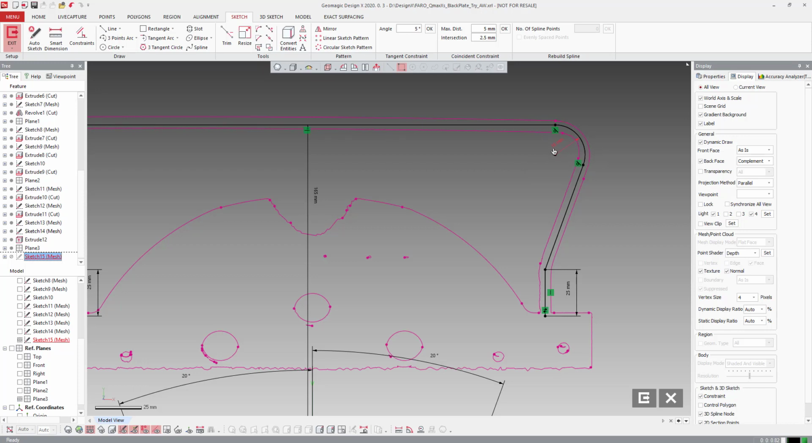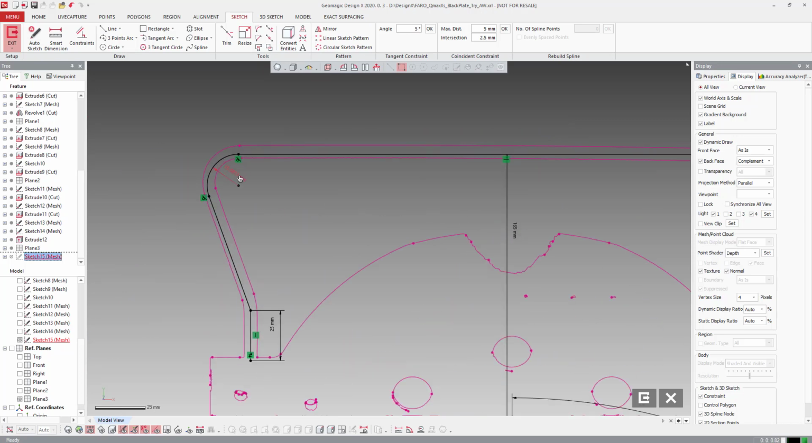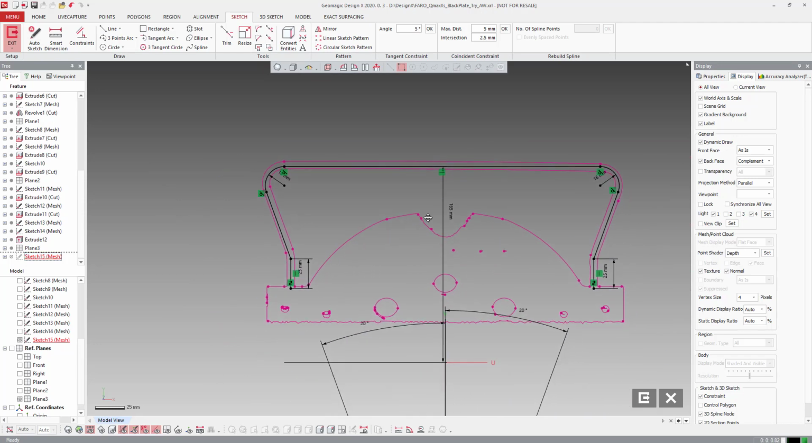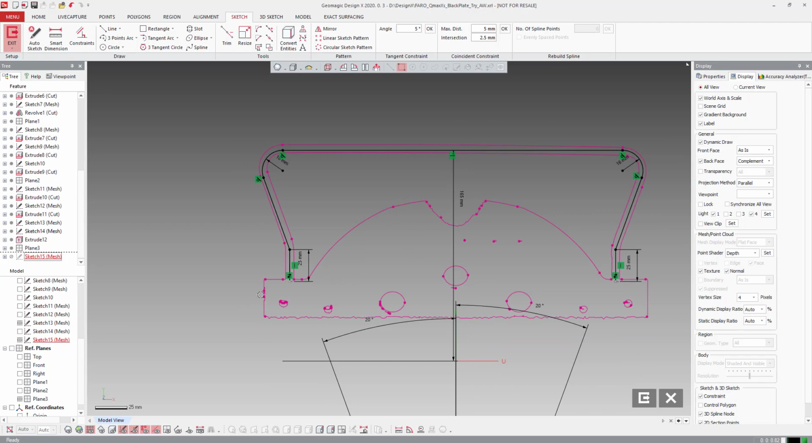I think 16 is looking pretty good, so let's use that. The other thing is on the other sketch, we did extend the other sketch lines in a little bit, down from the end.